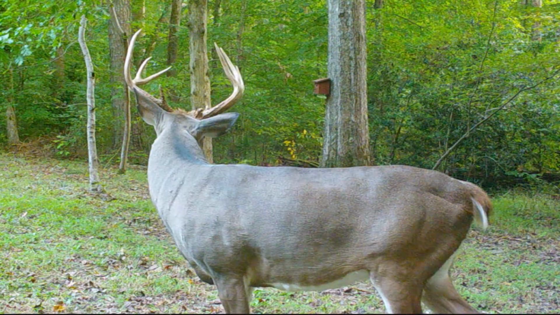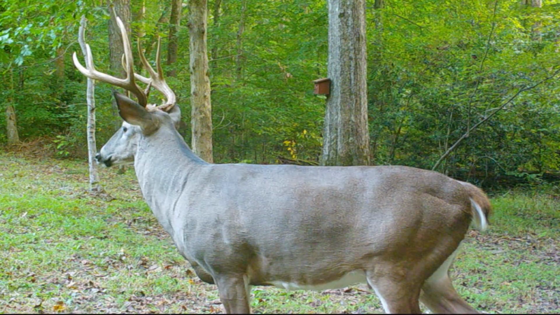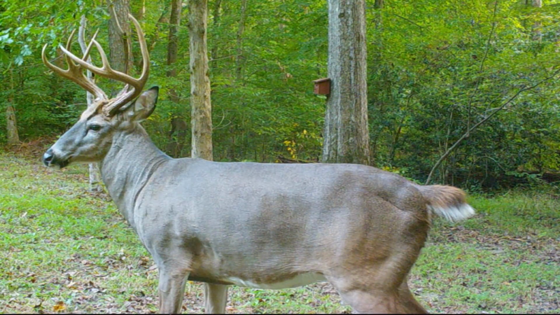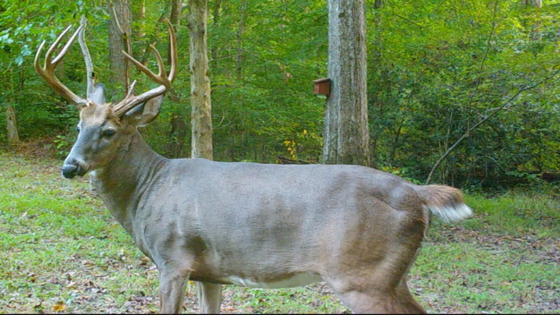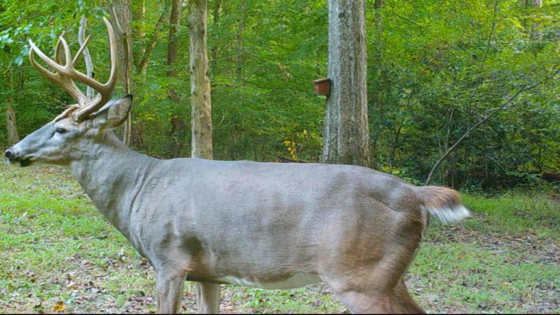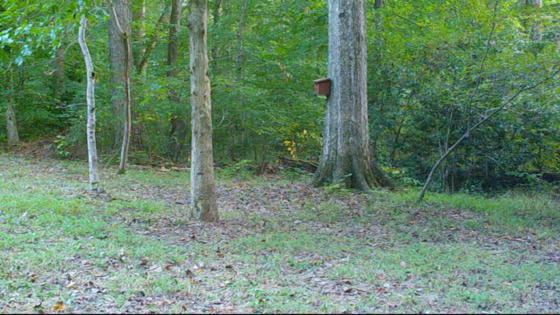See, the bucks used to run together, a small little group of them, probably 4 or 5 running together, and now they've broken up into single individuals, and they're out chasing around the does that we see on a frequent basis. But this guy's pretty majestic. Big buck, would be a trophy for pretty much anybody that's willing to go hunting for him.